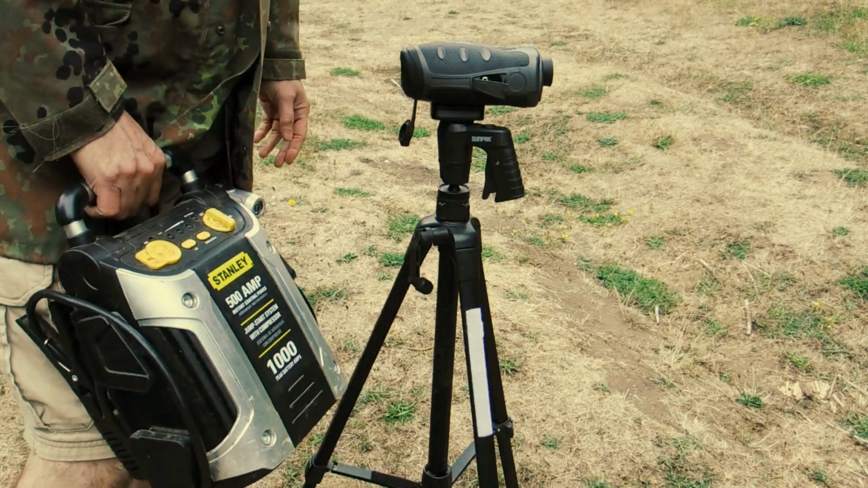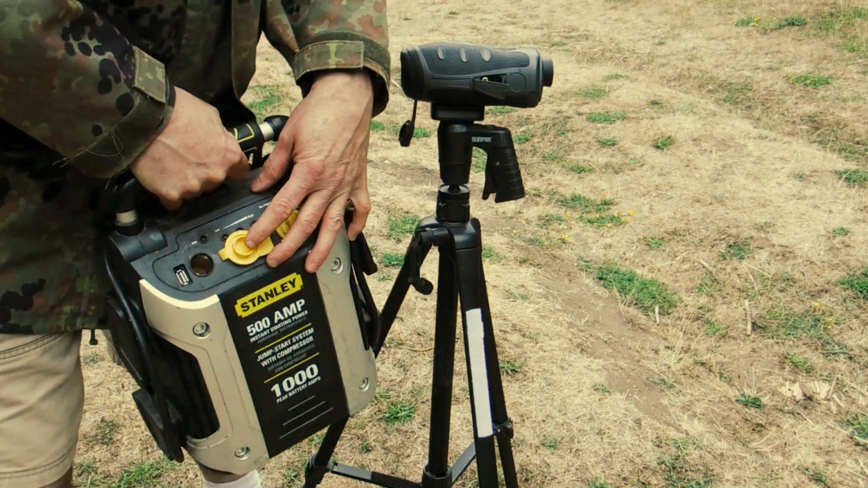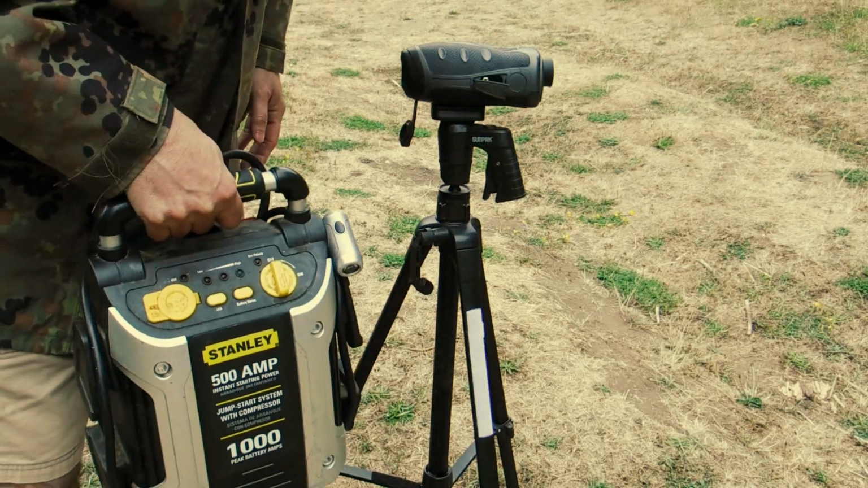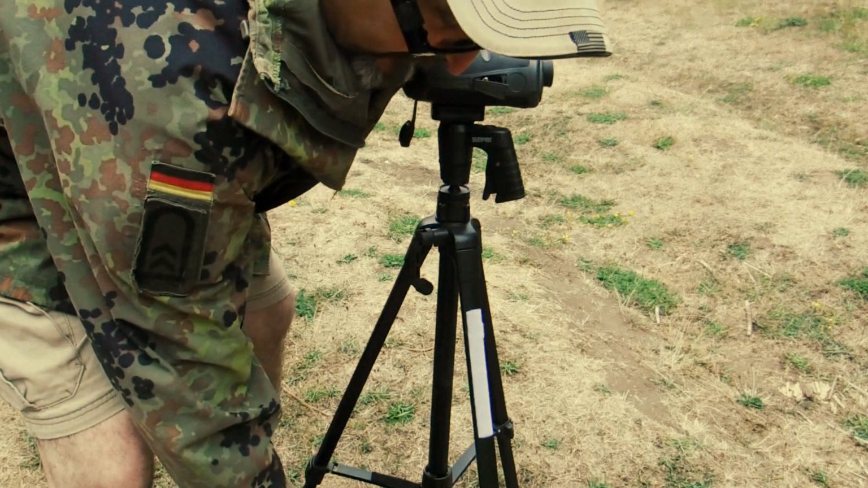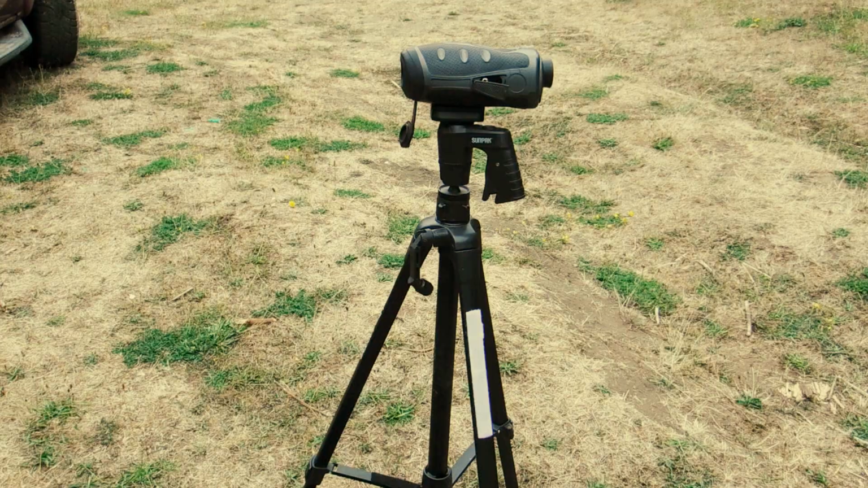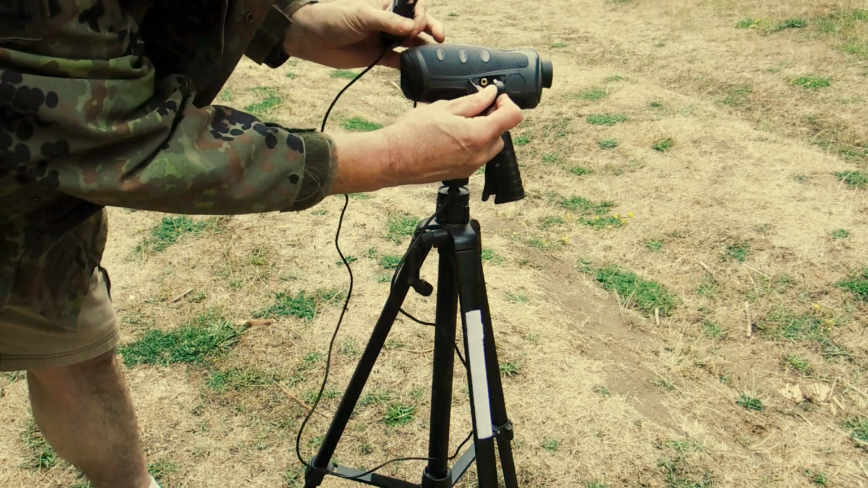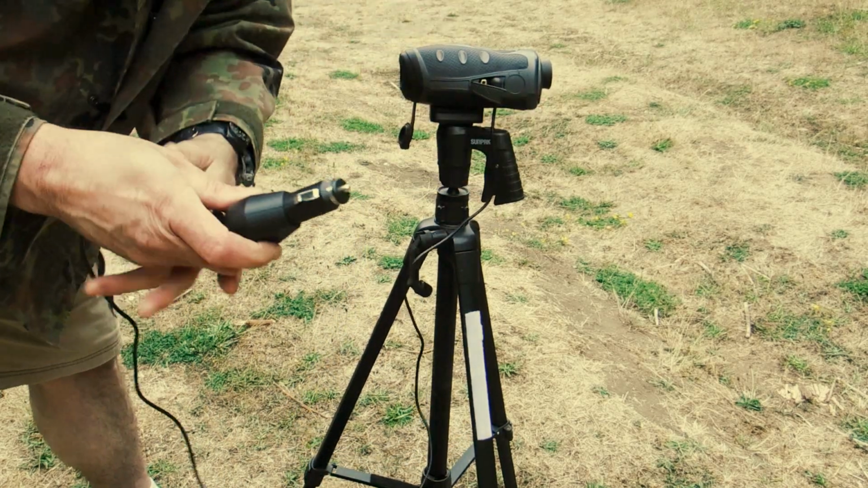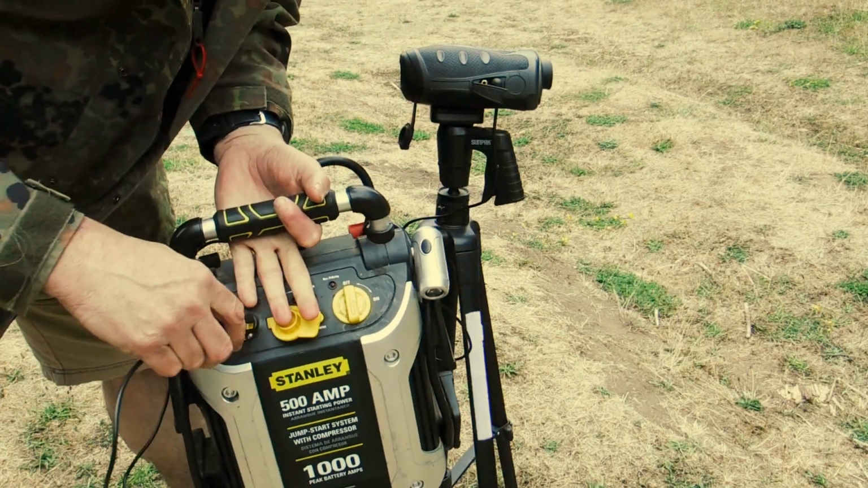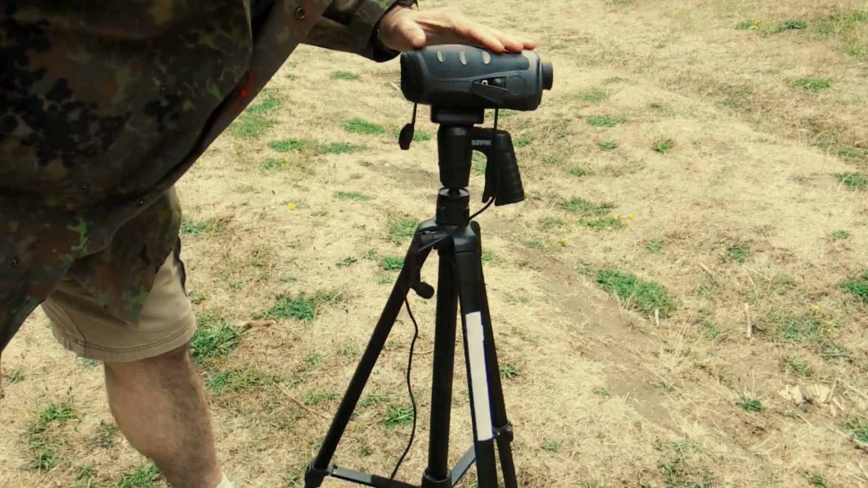Just a Stanley jump starter, and it has a 12-volt socket that we can get power from for the MDVR, and I'll show you how we do that. Like I said, we can use many different 12-volt sources for this. We have the power connector for the thermal that plugs in here, and the male 12-volt socket that we can plug into the jump starter to provide external power for the thermal.